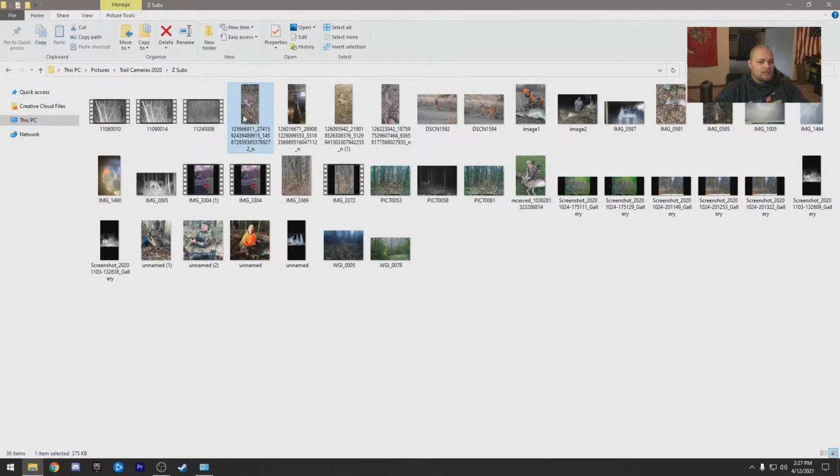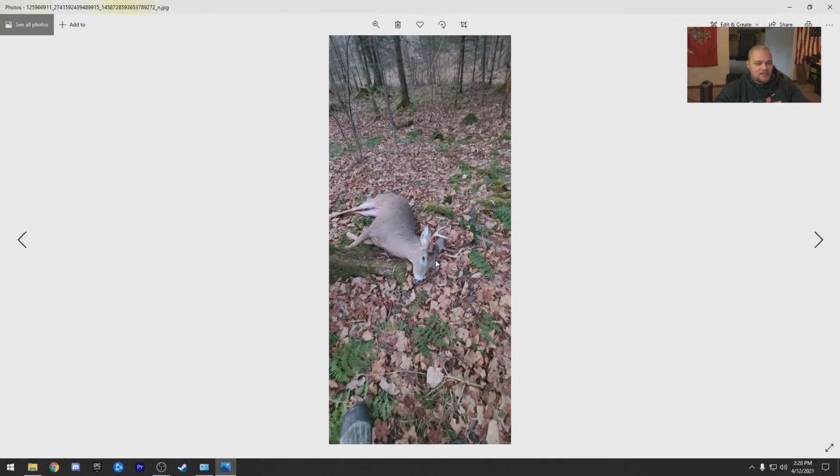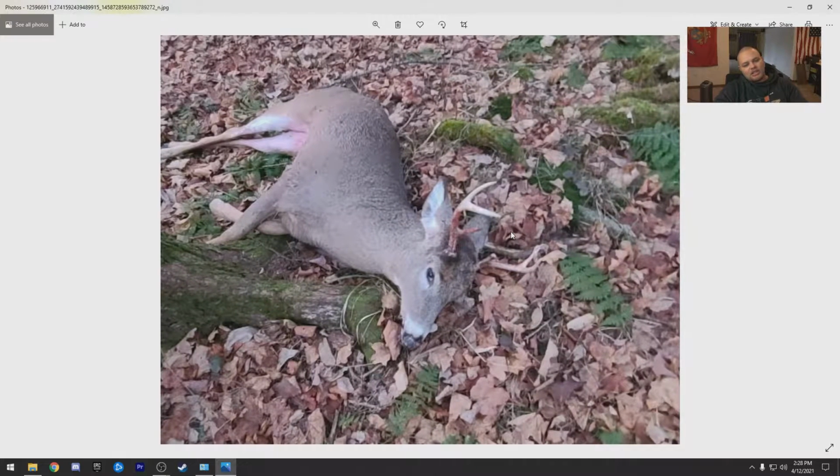Let's move on here. Looks like we got a success photo. Congratulations, whoever. I do this anonymously. I know it's been a long time since we did a Trail Camera Tuesday. Everything's anonymous. I don't want to give out names, nothing like that. So I just save them all to a folder. They've been saved in here for a while, so I lost the info. If this is your deer, congratulations. If this is someone you know, congratulations.